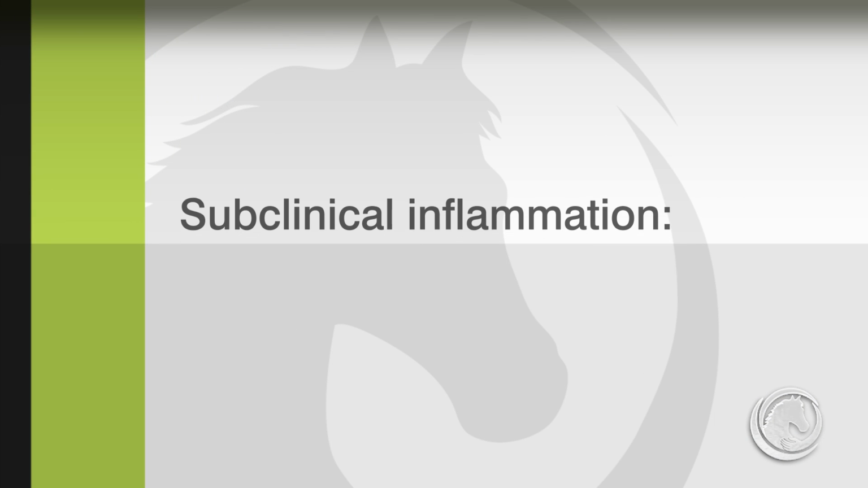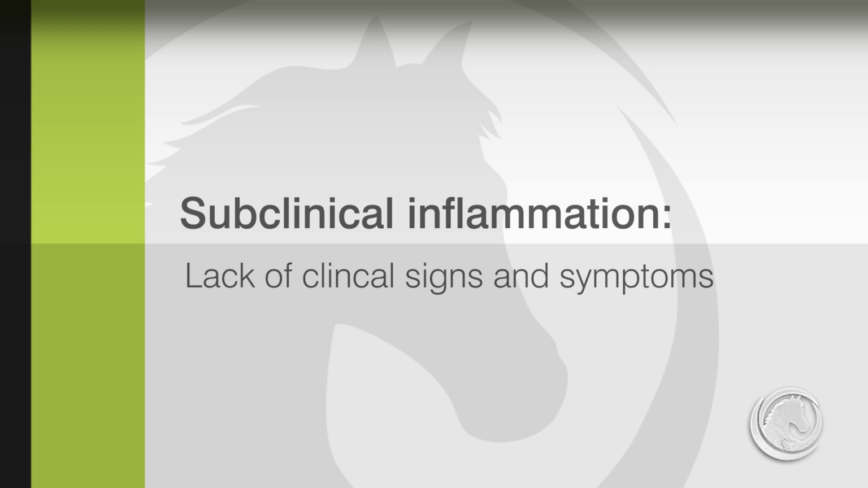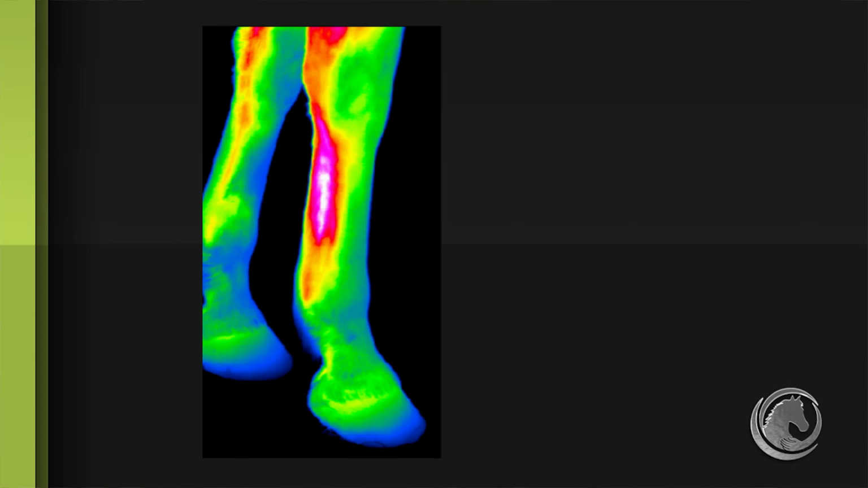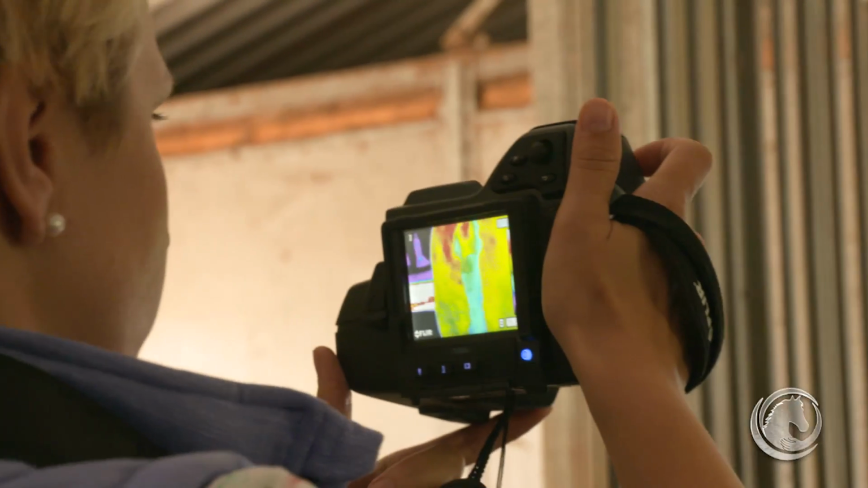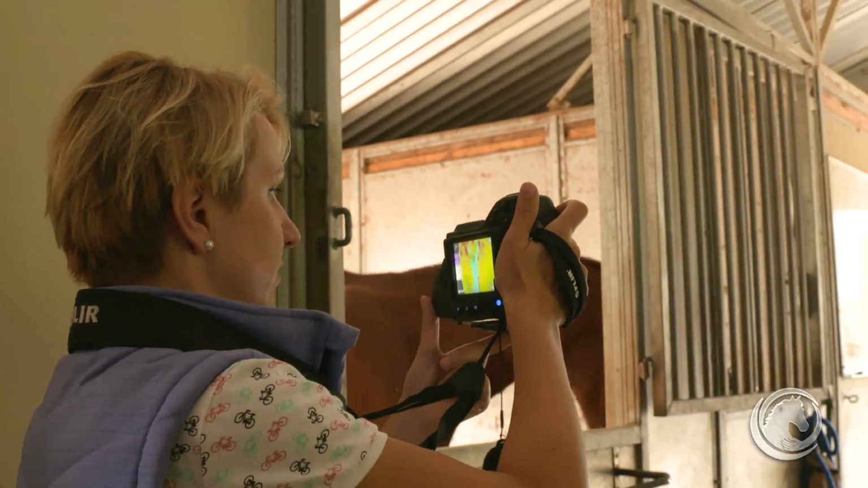One of the things that makes thermography unique is the potential to detect subclinical inflammation, meaning it may be able to detect heat before your horse shows signs of lameness or discomfort. We can detect that very early stage of inflammation even up to 2 or 3 weeks before the appearance of clinical signs of inflammation. And therefore we can protect the horse from serious injury.